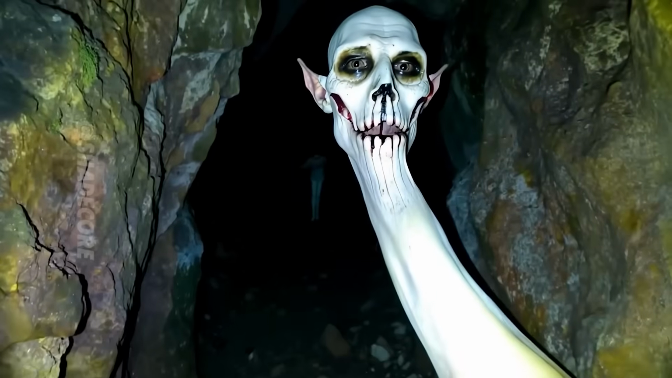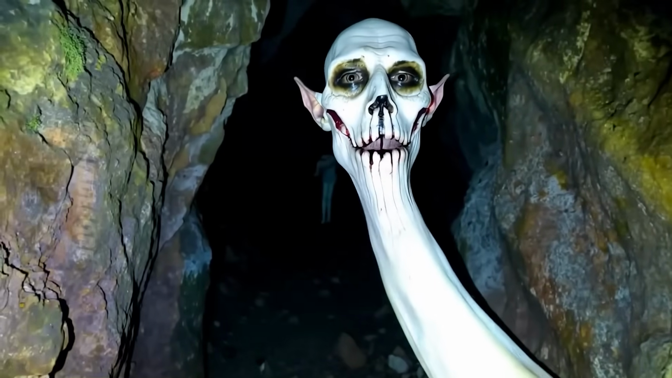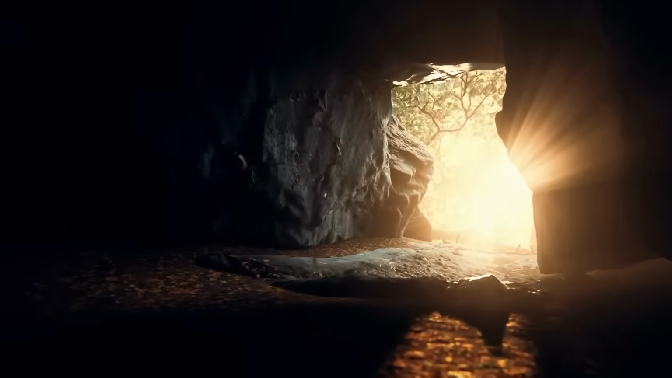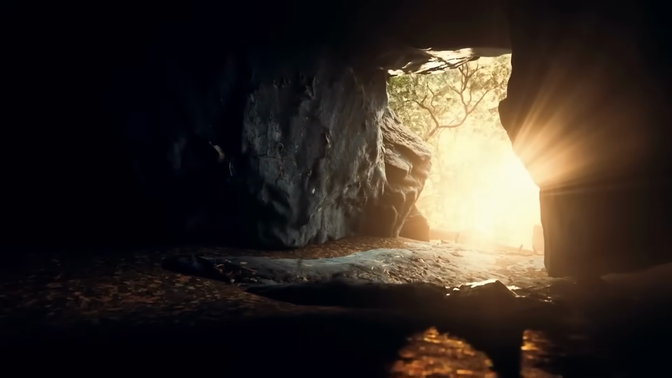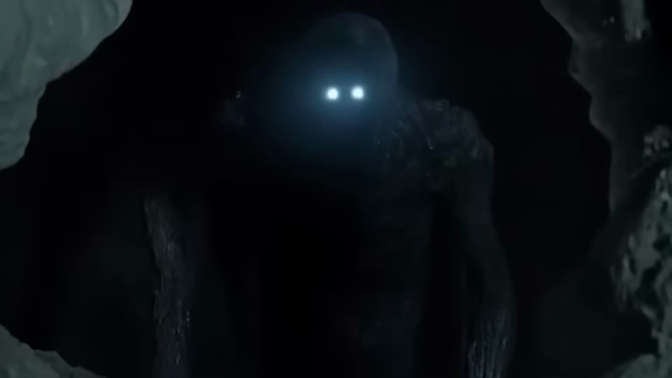quietly following them and waiting for the moment to strike. Stories claim he appears deep in the caves, gliding along tunnels and passages, sometimes blocking exits or appearing suddenly where there was nothing before. Some claim he interacts with the environment too. He can make objects move, and he'll leave footprints in the dirt, but no one has ever been able to